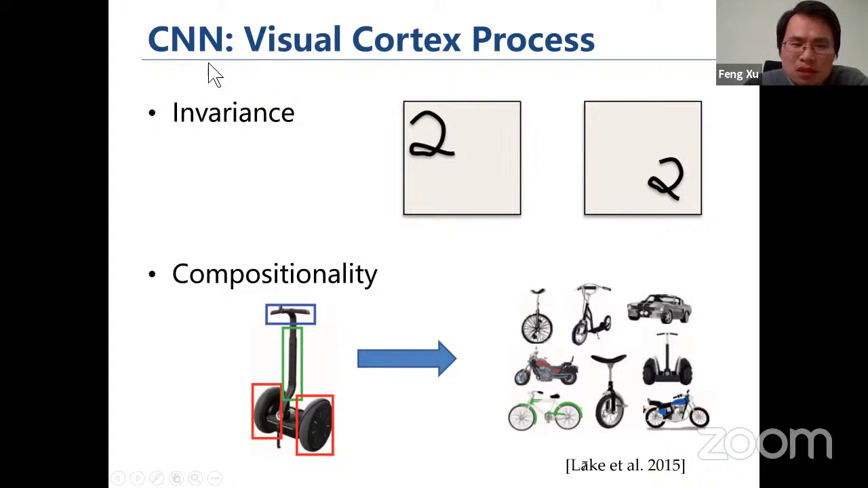It's one type of neural network with specially designed network layers called convolutional layers, and this was inspired by the human visual cortex process.